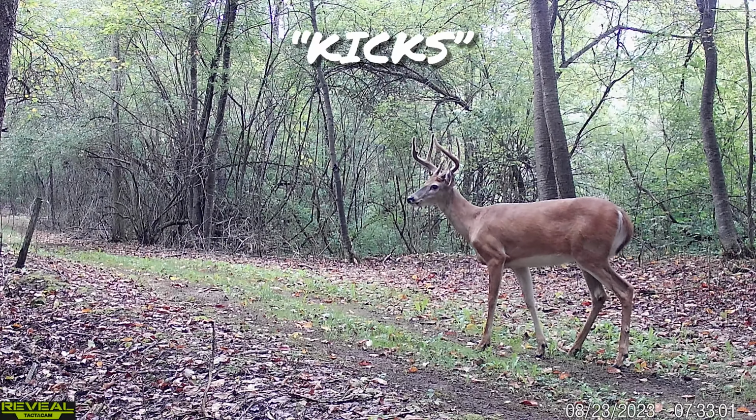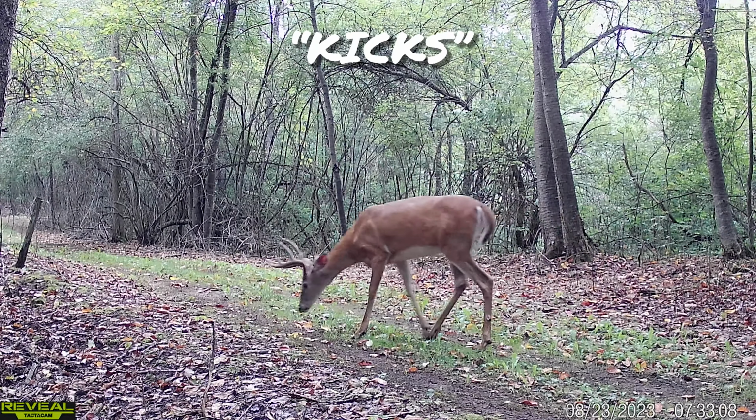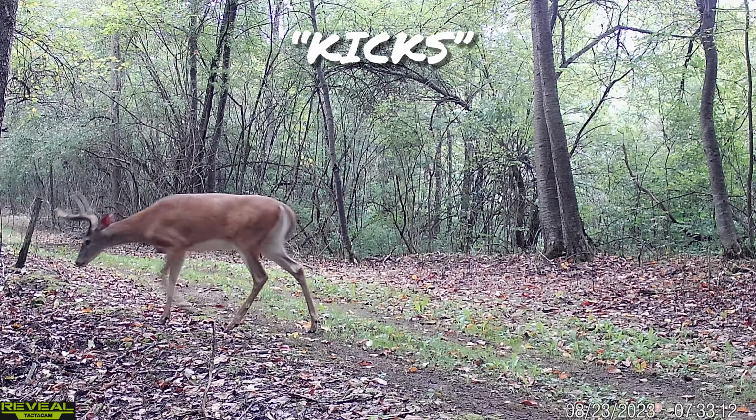This last buck I'm going to show you, his kickers. He's got kickers off his main beams that I think are pretty cool. They kind of go out sideways. I don't think I'm going to shoot this buck this year. I think I'm going to let it walk. I saw it once in the woods already.